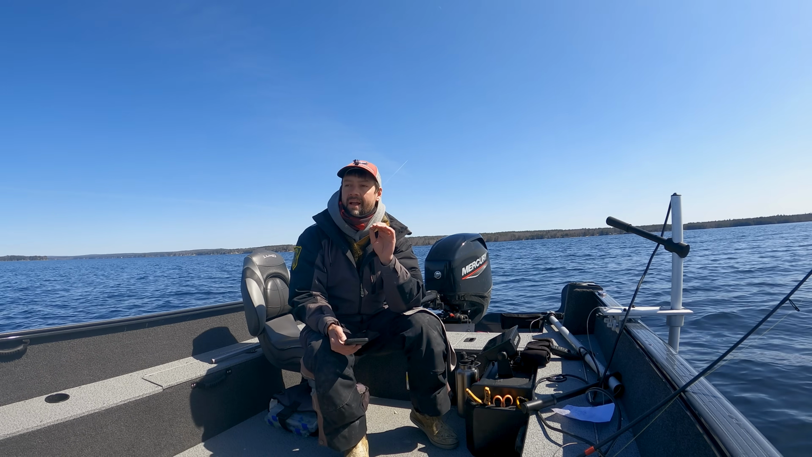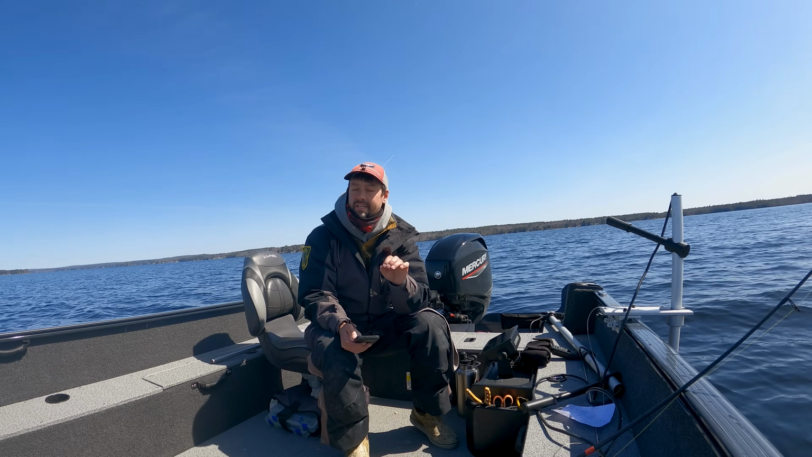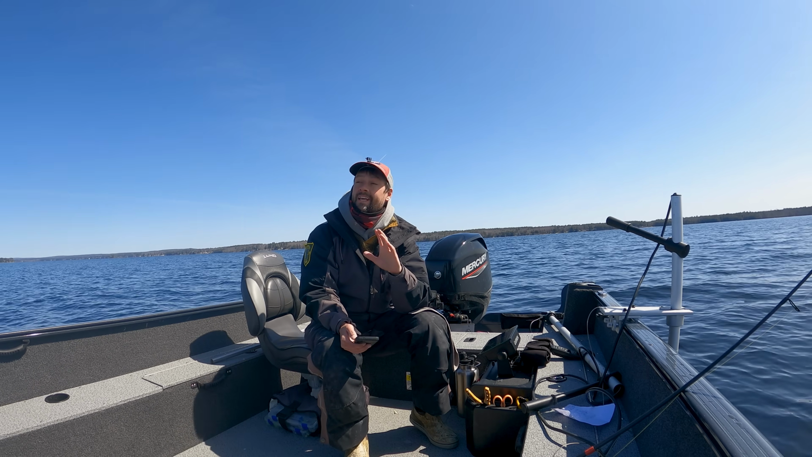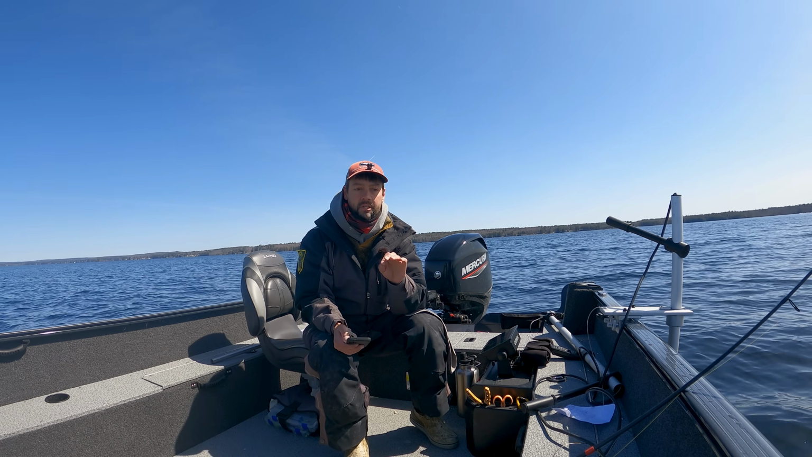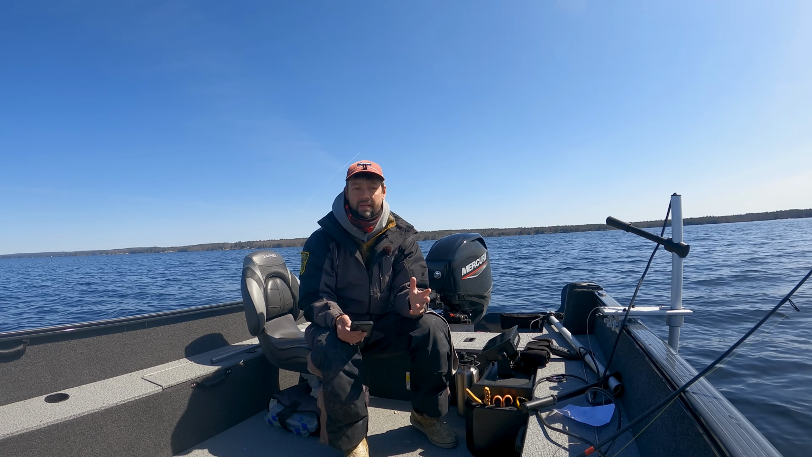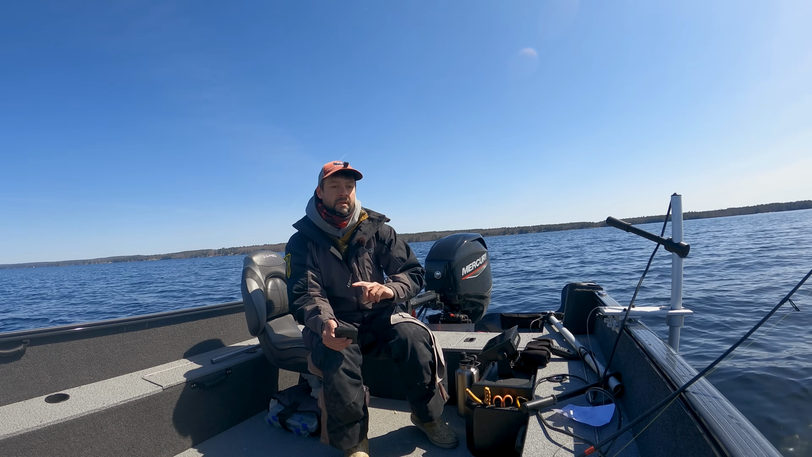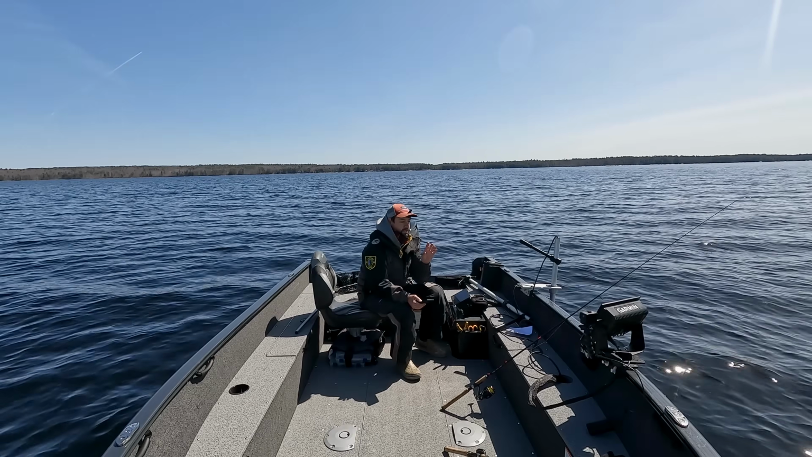We are going to go over how to find the early spring places to jig for lake trout or cast for lake trout. Now, what I mean by early spring is we have boat launches on this lake. Right now we're on Lake Sebago, or Sebago Lake. We have boat launches that are still ice, so I can't launch out of there, which I really wanted to. And the water temp is 33.88 degrees.